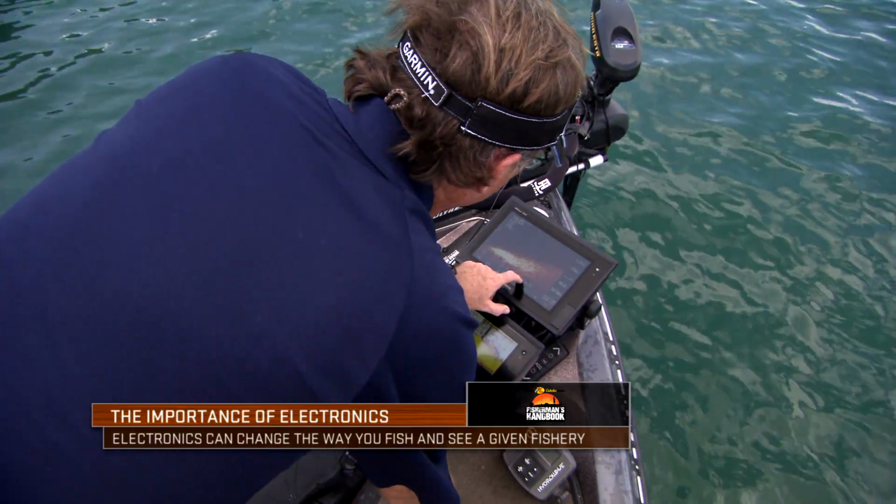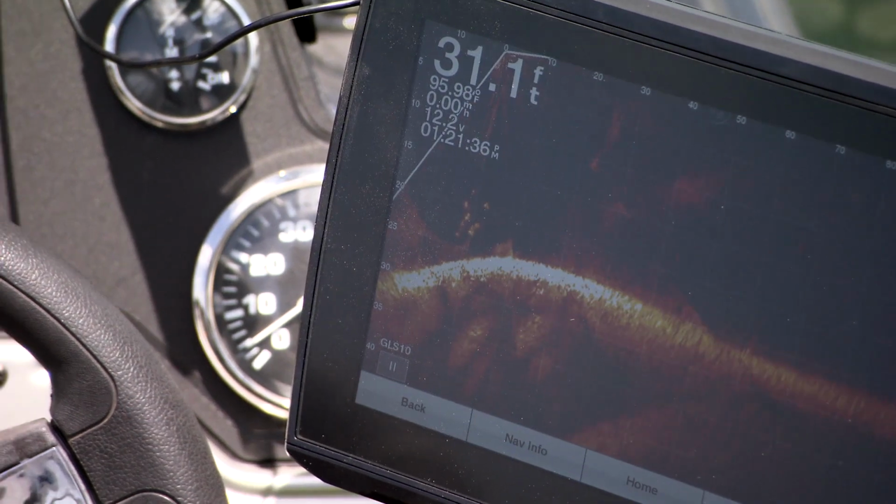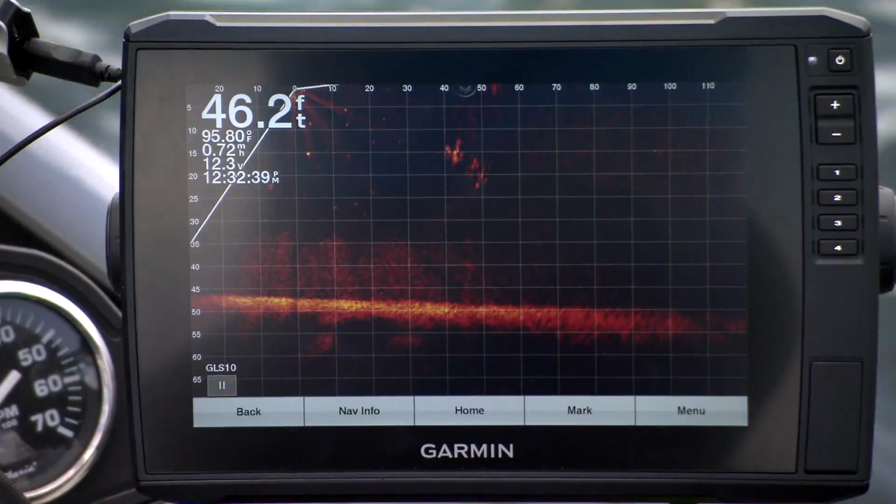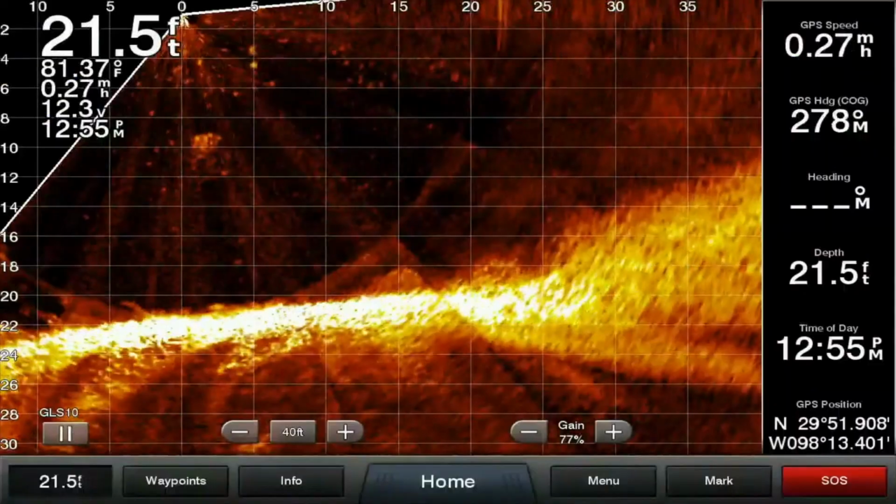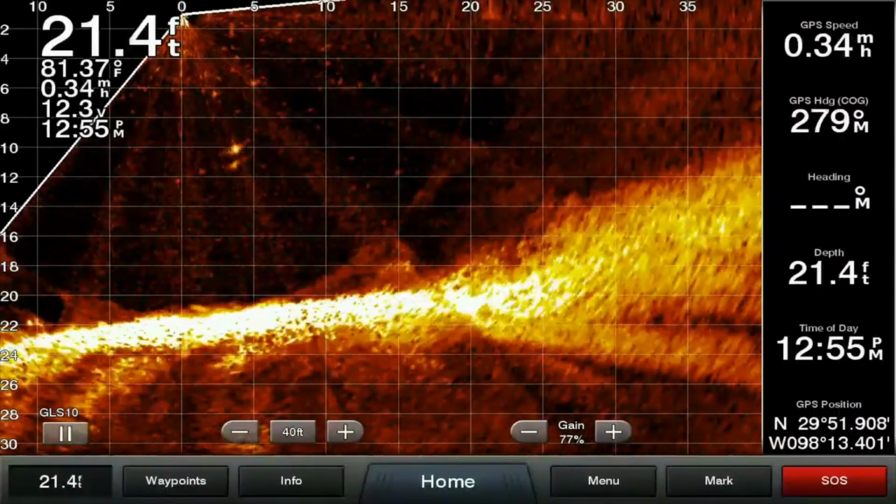Today we'll be taking a look at the important role in which electronics play for the modern angler. Whether it's detailed mapping to help navigate while boating, or a real-time view underwater where you can see fish react to your lure, electronics are changing the way we fish.